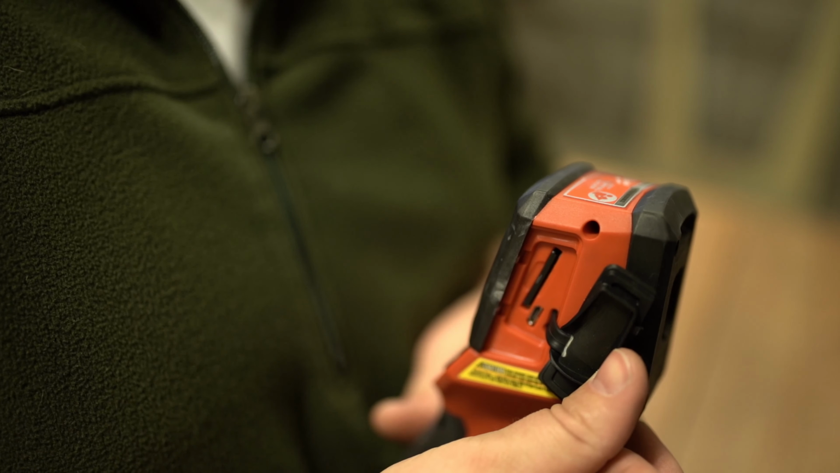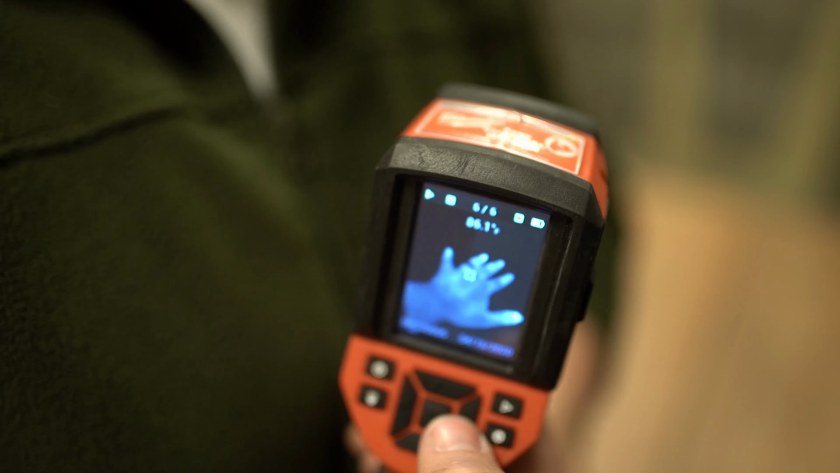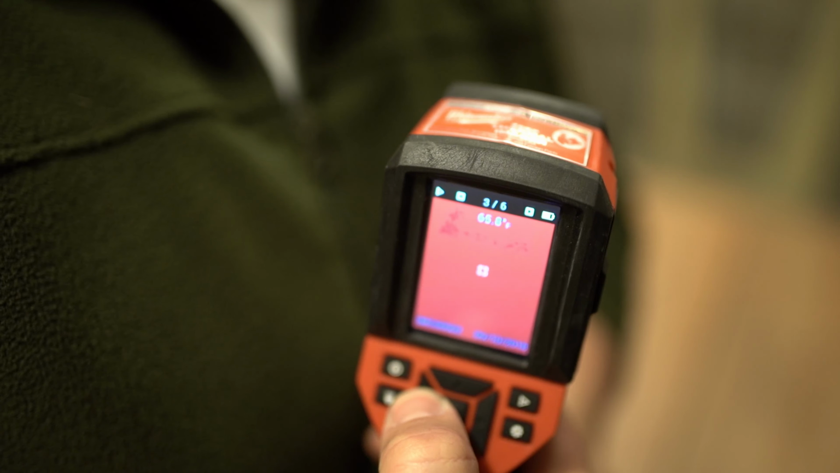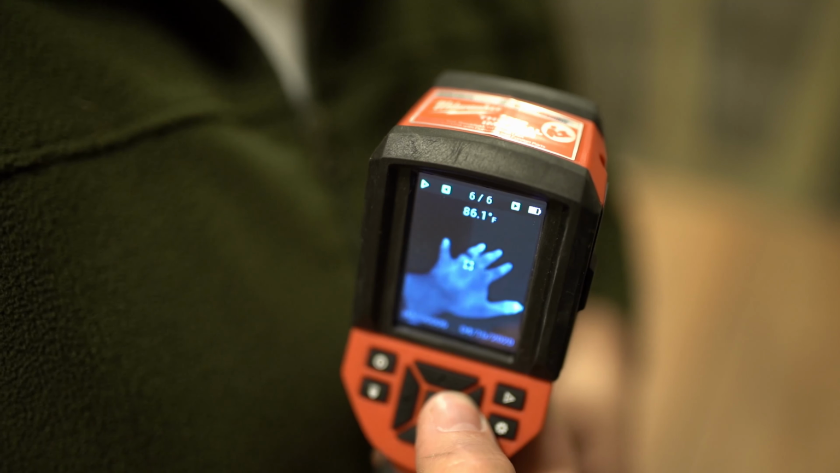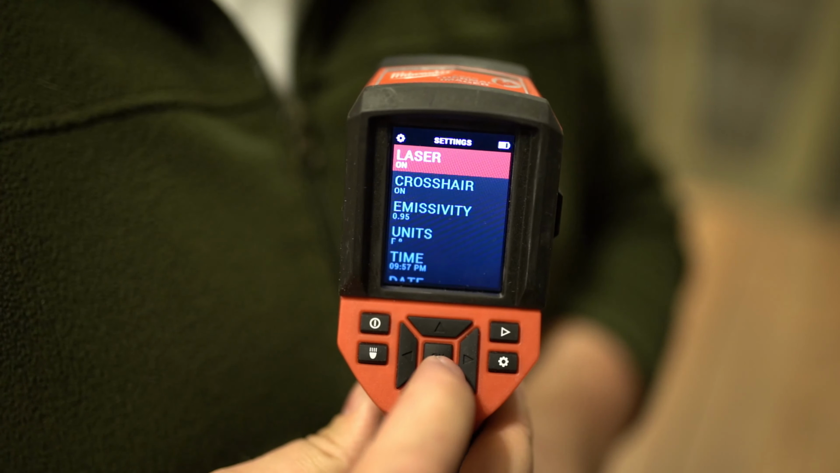It's got the SD card slot and a micro USB so that you can transfer the images. You're also able to play back any images that you've taken and saved along the way to that micro SD card. And whatever size SD card you have in there will limit how much storage you've got. So the menu is pretty simple.